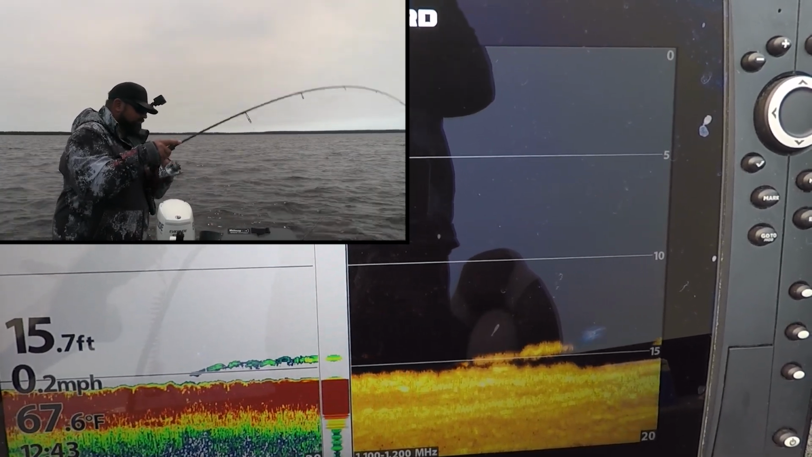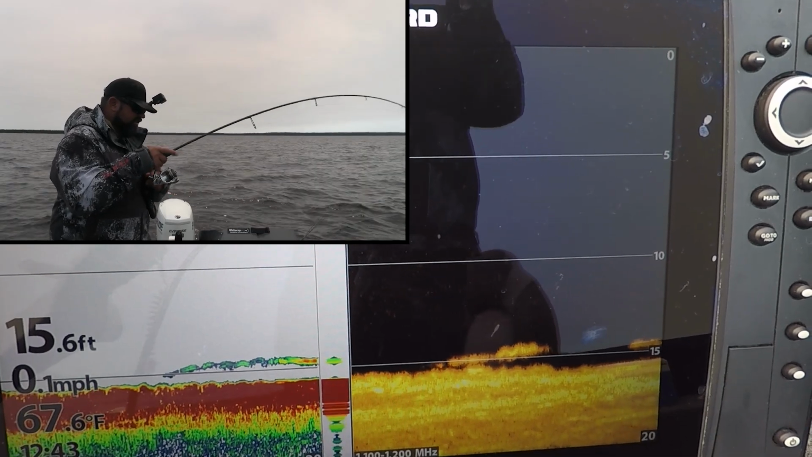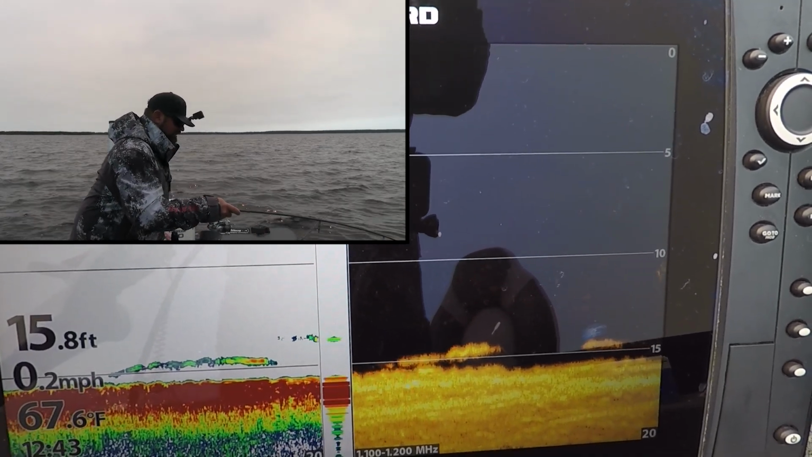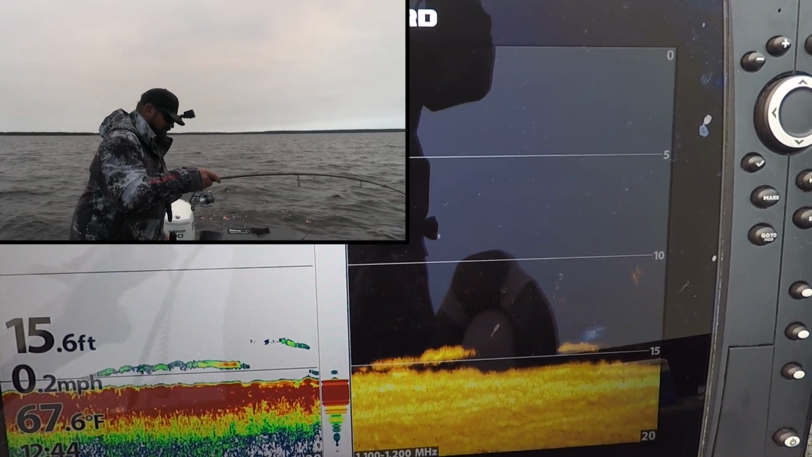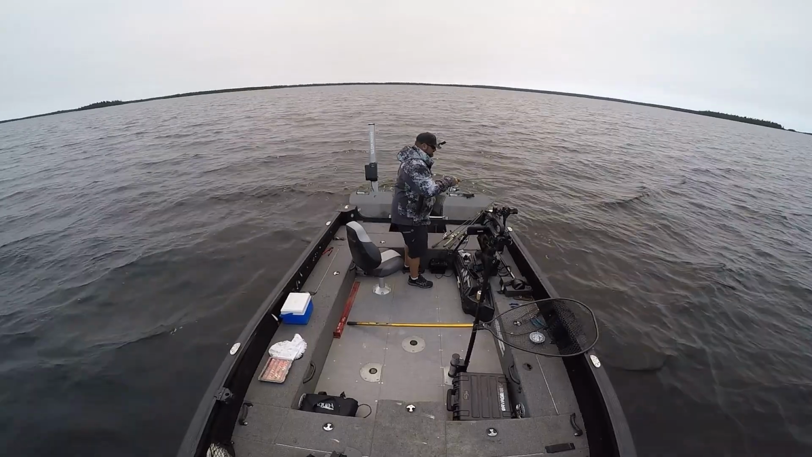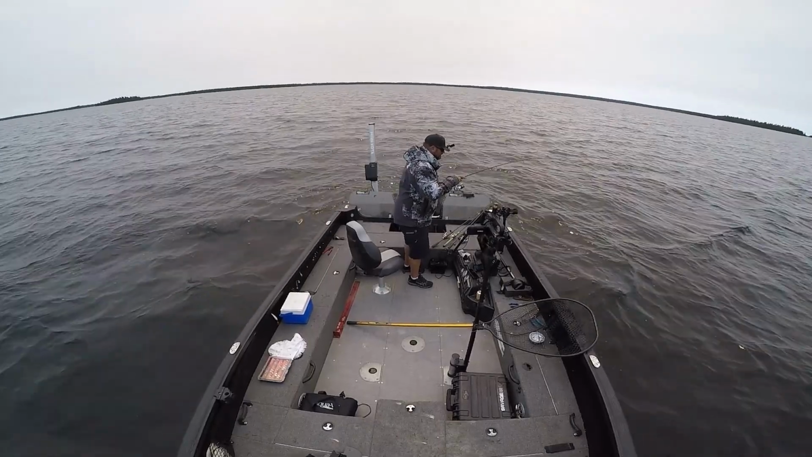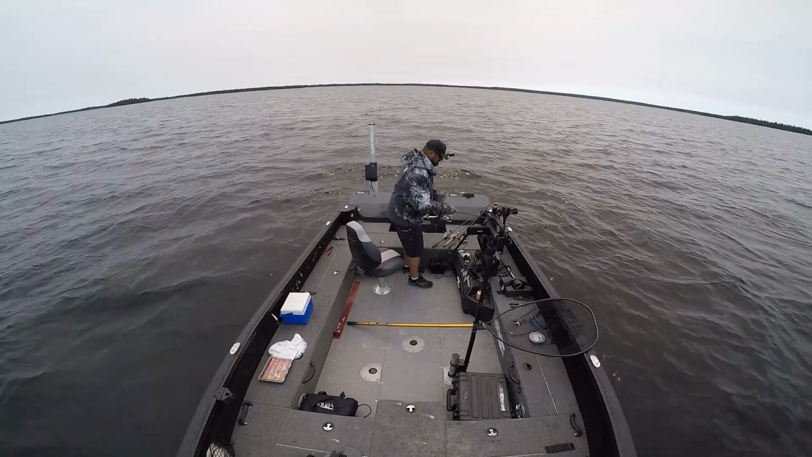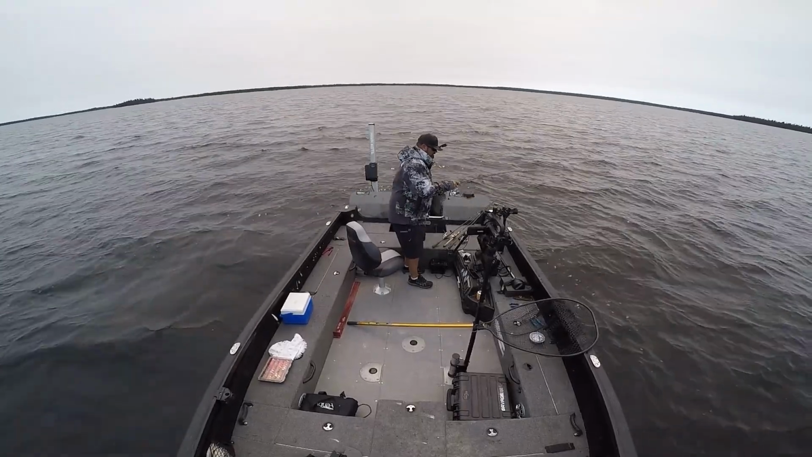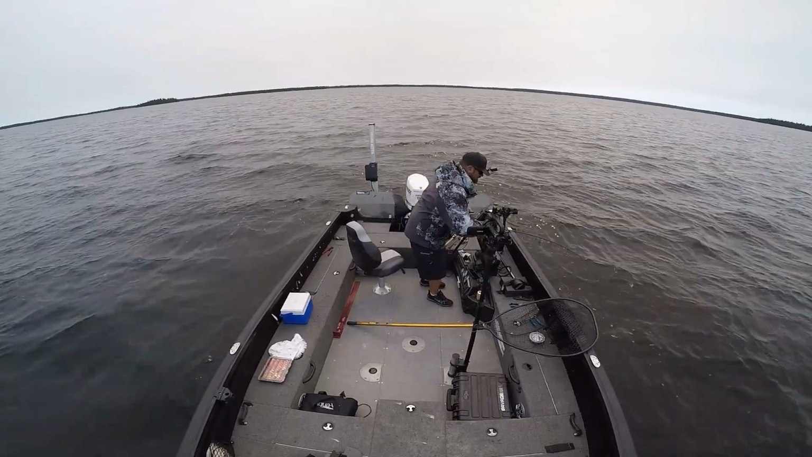That was awesome. Oh, I love this. There's something about fishing vertical. Like, ooh, that's a good fish, I think. Feels nice. Look at all the bait fish. You won't be able to see that, but there's a bunch of bait fish just below the surface. Wow, this fish is powerful. Still looking for that 30-30.